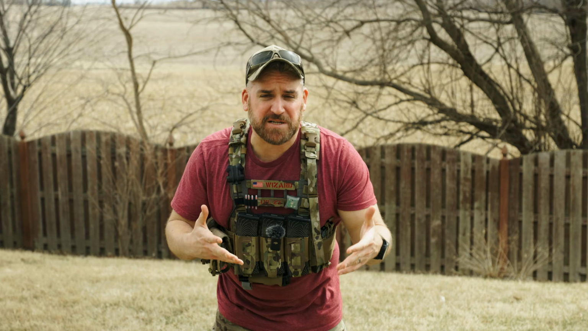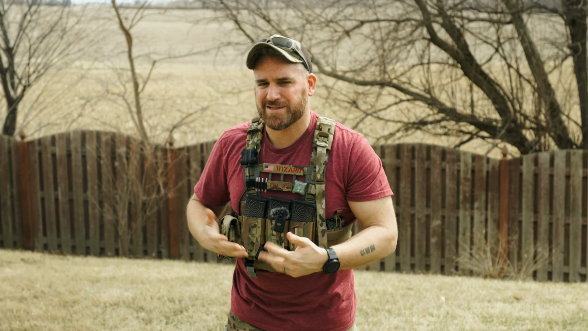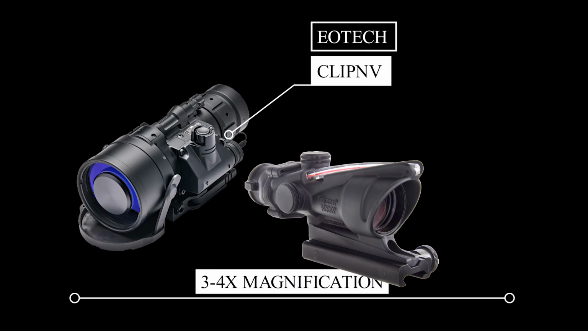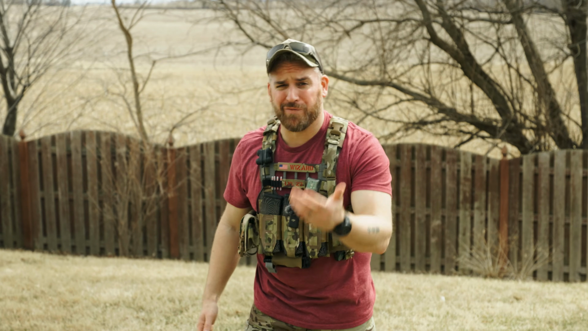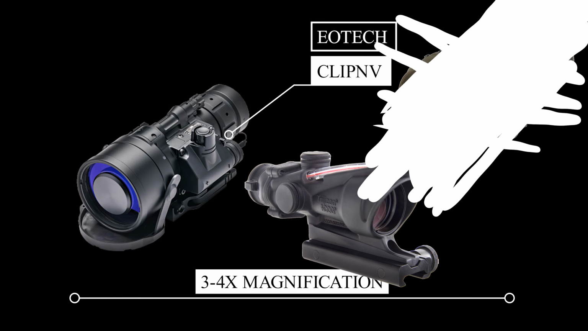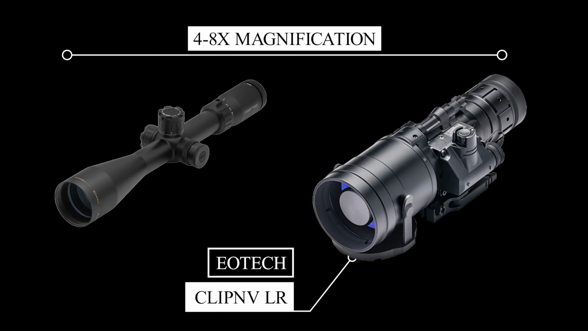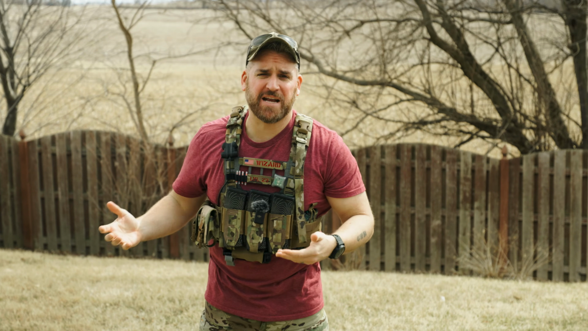And it's really just a physics problem. If you're going to get more optical range, then you're going to lose out on some of the shorter focus. It's just how it works. The standard Clip-On NV is more designed for your 3 to 4x optics, such as your ACOGs or LCAN Spectres. Okay, who in the world's gonna want an LCAN over an ACOG? Not me. Let's just say ACOGs and just get this lazy Susan option out of here. The Clip-On NV LR is designed for optics higher than 6 times magnification. And we'll play with it and see where the limit is, like how much is too much magnification.